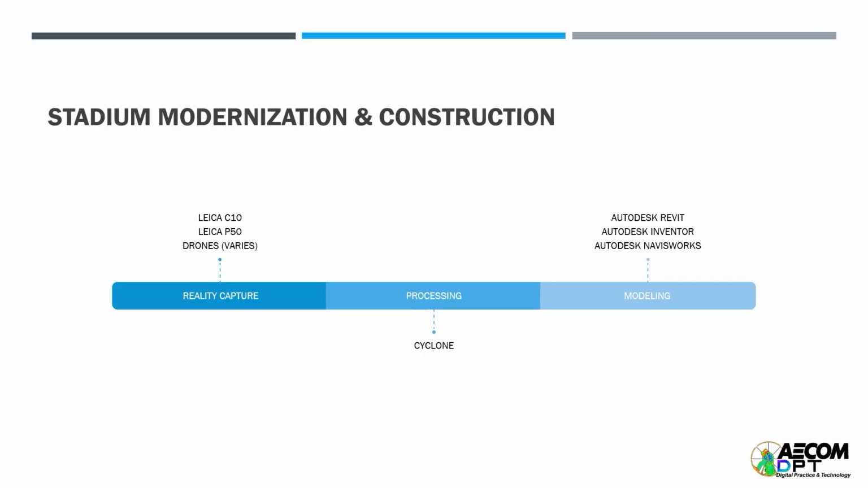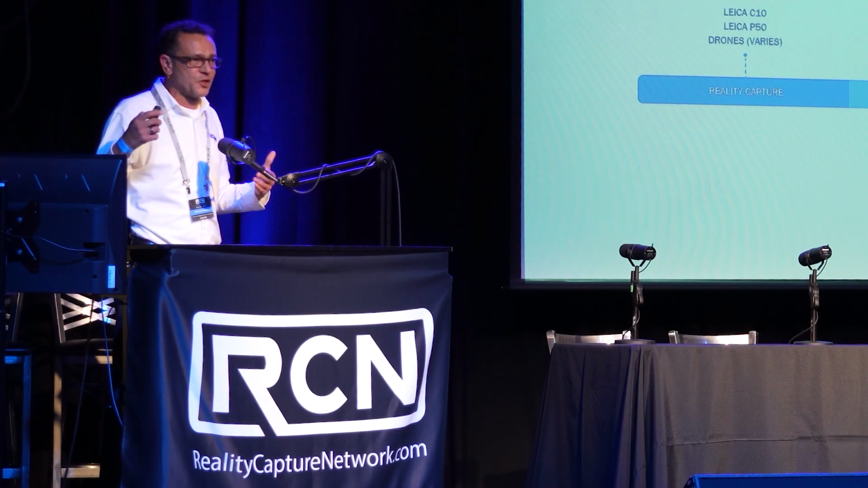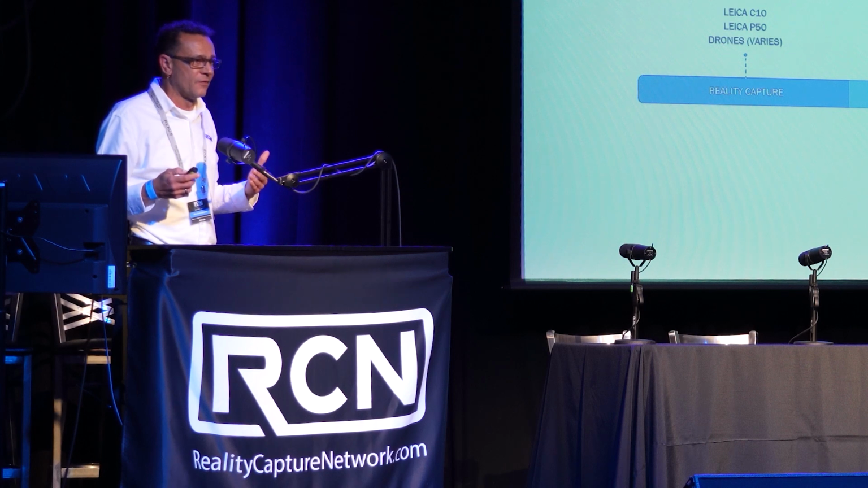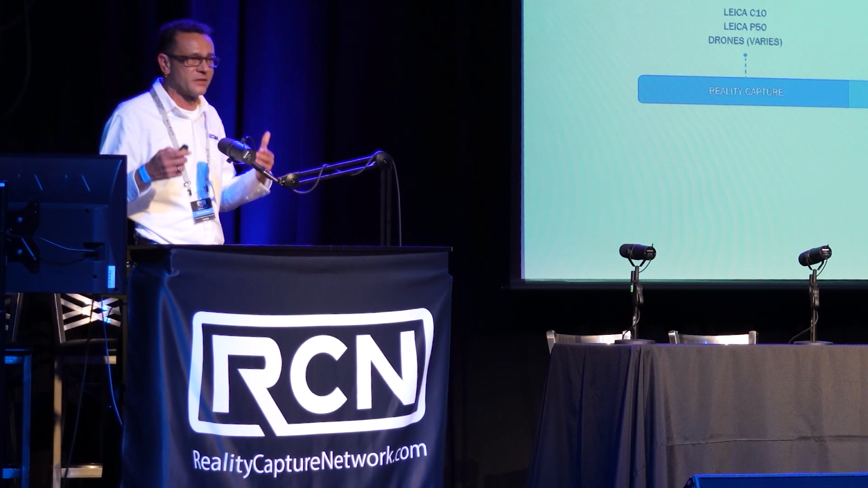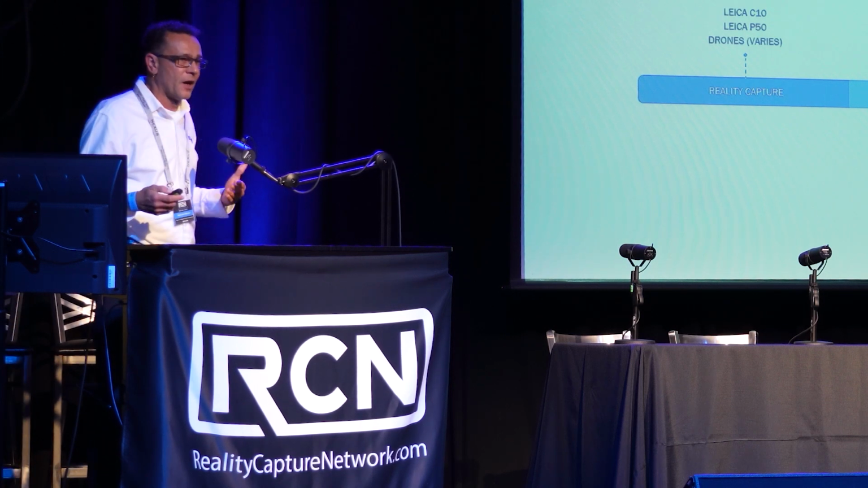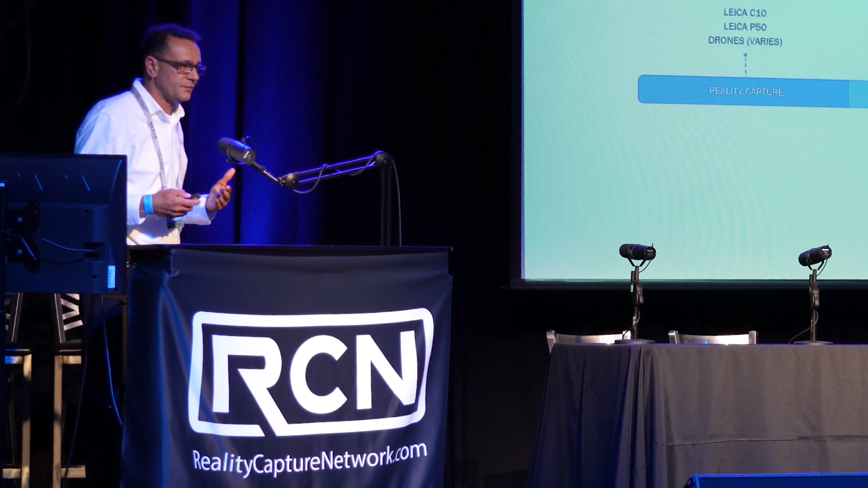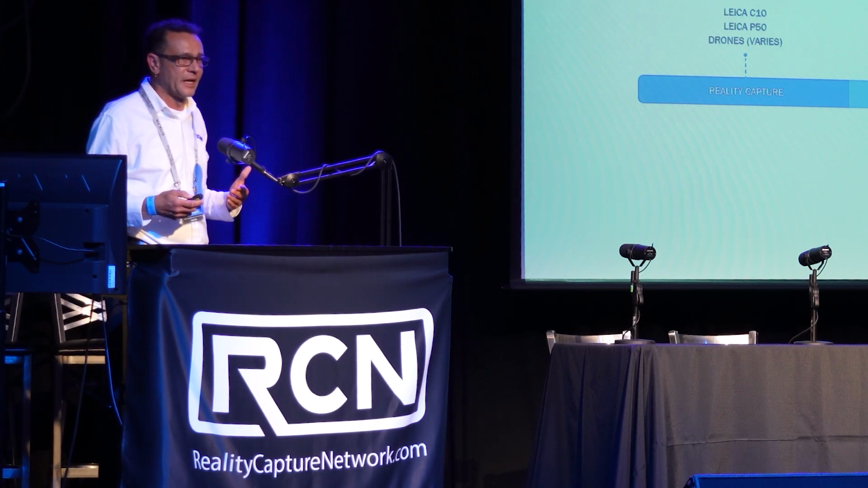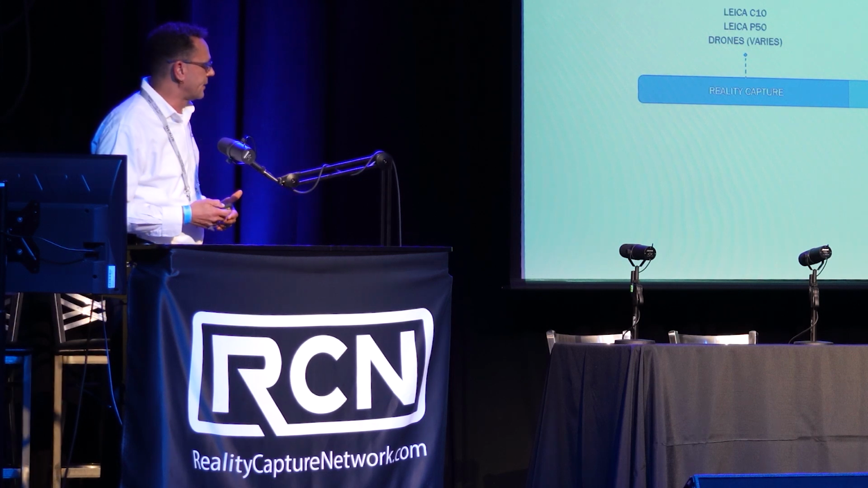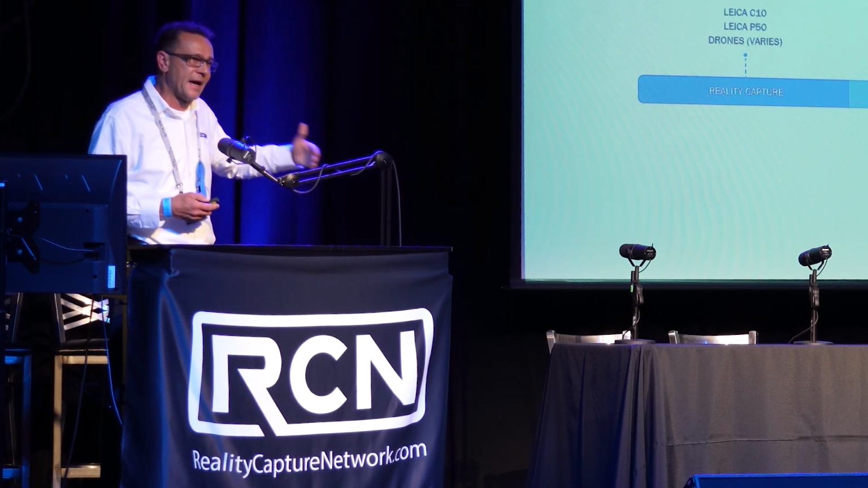So how do we approach stadium modernization or reconstruction? We use Leica C10s, Leica P50s, and then drones. And the types of drones that we use vary. But we use the drones for additional capture, mostly for photogrammetry, some LiDAR scanning, but a lot of our scanning is done terrestrially, and we will use lifts or other means to get the scanners into position where we need them to be. Processing, all of our processing is done using Cyclone. It's just standard. That's what we do inside the company, whether it's unstructured data, but the bulk of what we do is structured data.